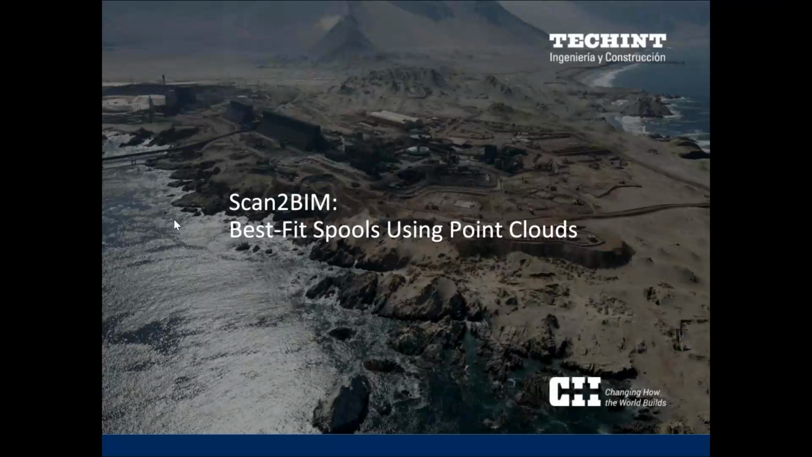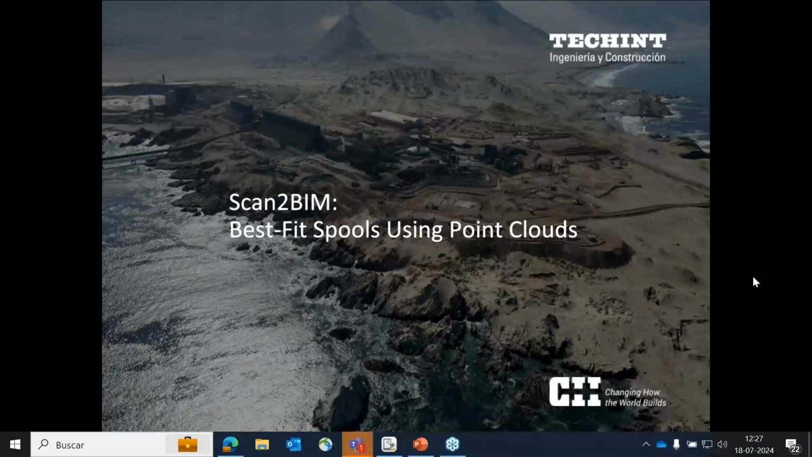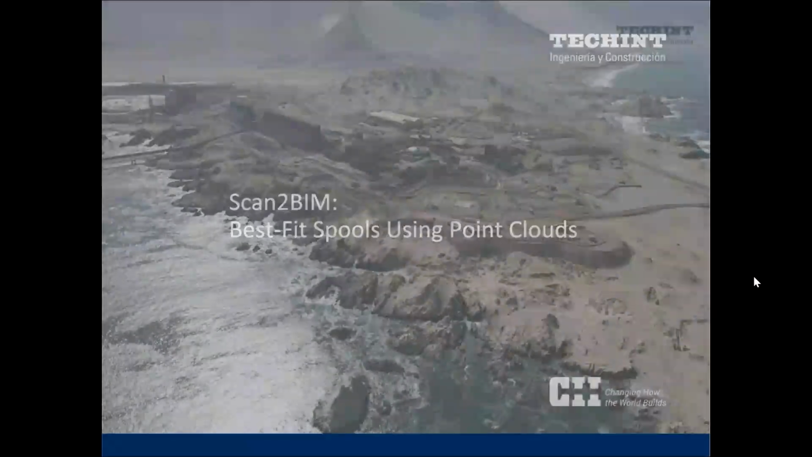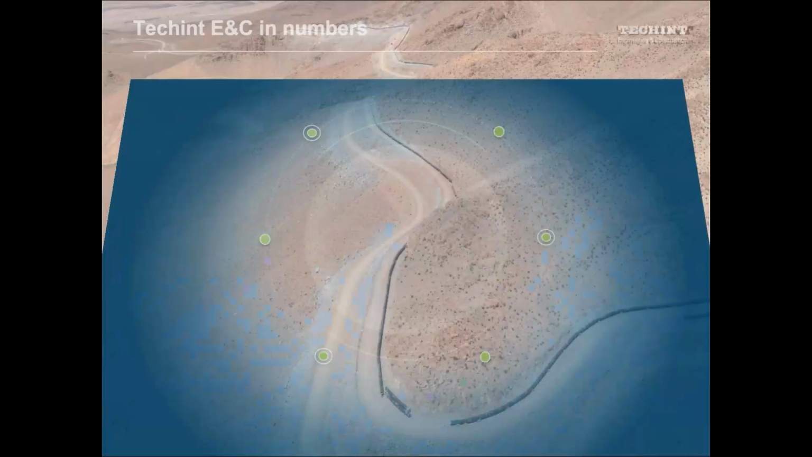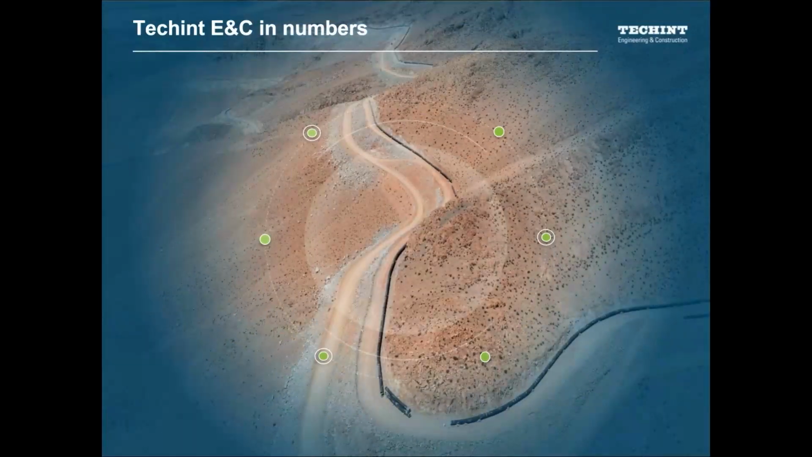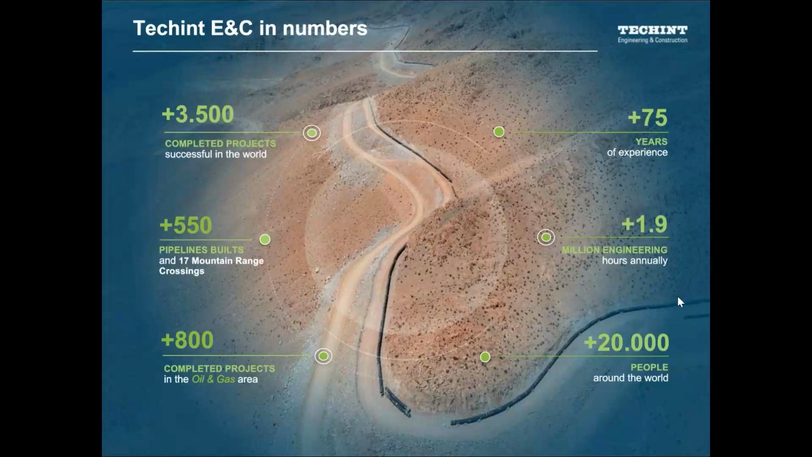What method did you use to match scanned geometry of piping components to 3D design software piping class elements? Would you like me to read that again? Yeah, could you repeat the question, please? Of course. What method did you use to match scanned geometry of piping components to 3D design software piping class elements?